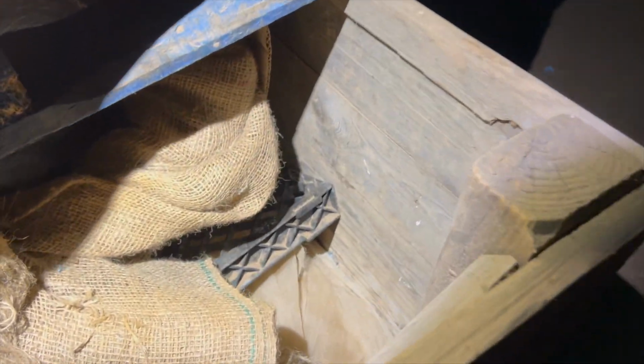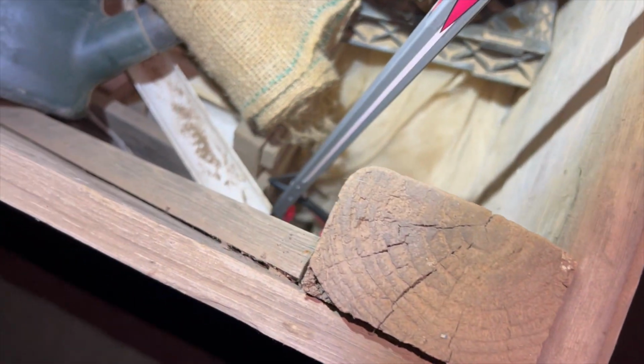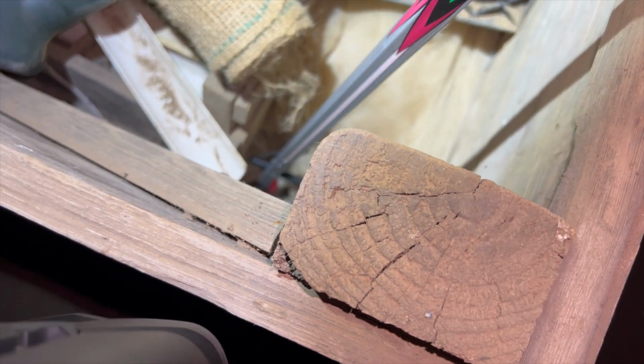Where's the one that fell in the box? Is it right in there? I'm gonna get my grabber out. Yeah, I'm gonna go and get my grabber. Well, I've got my brand spanking new grabber, which I've forgotten to take out with me on a few occasions, but oh my goodness.